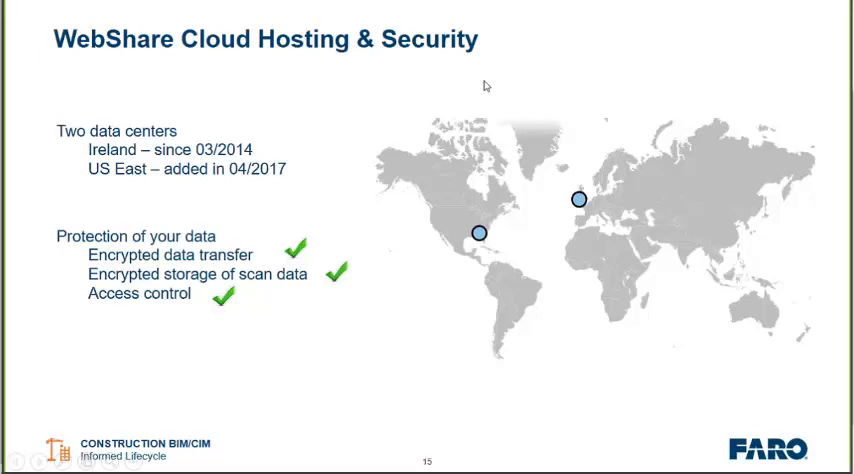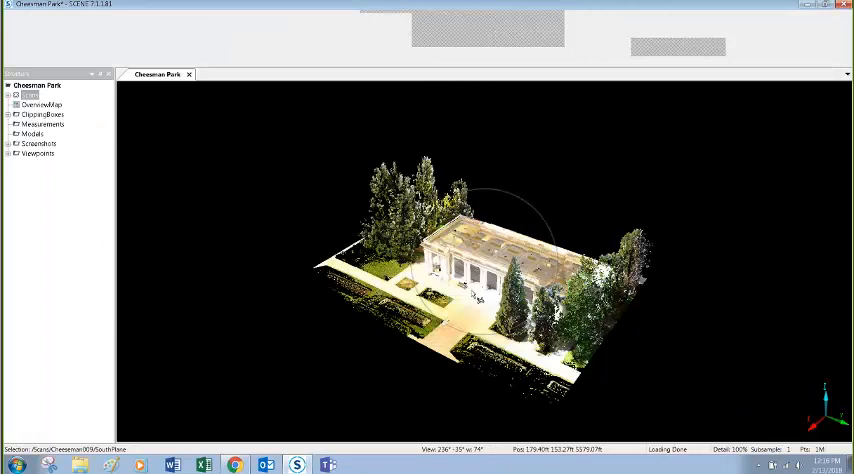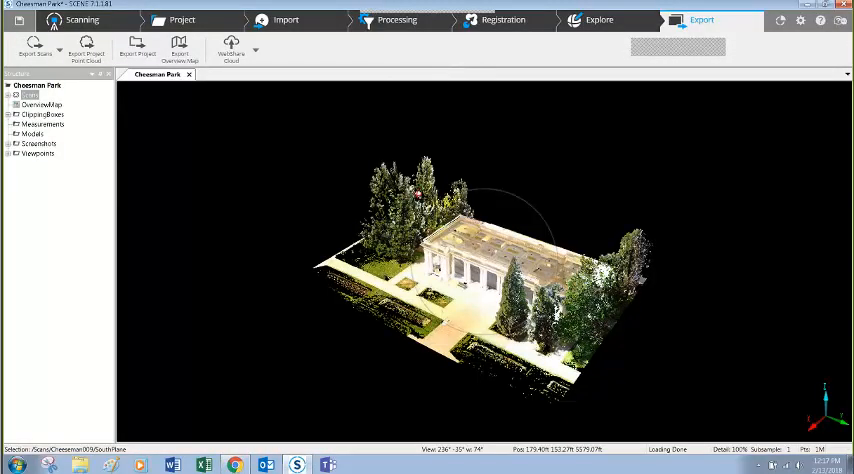All right. Now, can you see what is a SCAN project within Scene? Yes, we can see Scene right there. Okay, let me just jump over. Hold on here. Let me minimize it and get some of these options back. There we are.